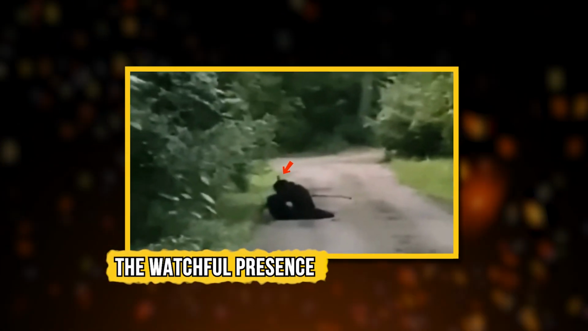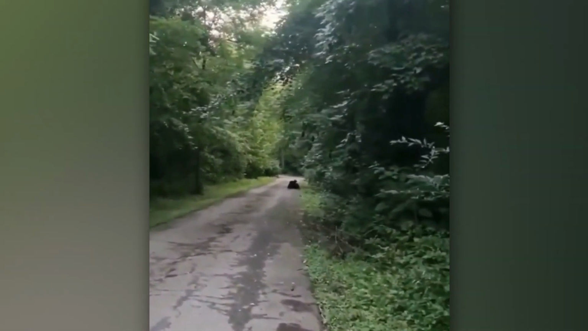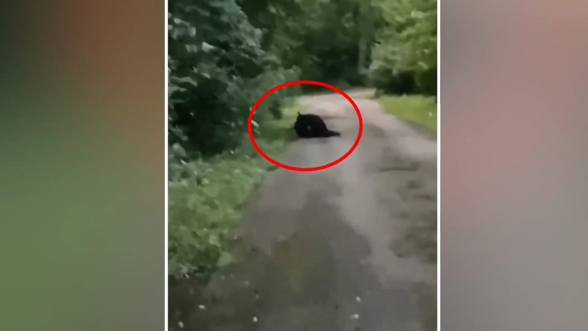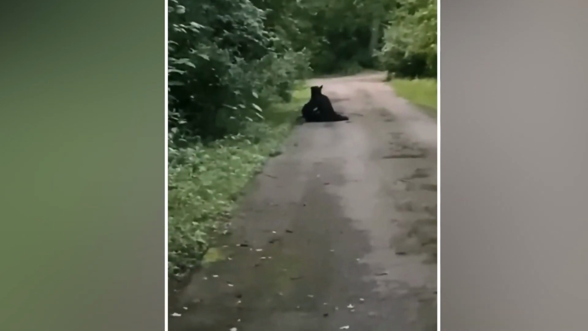The watchful presence. While walking through the woods, a man stumbled upon an unusual sight in the middle of the road in 2018 in Wyoming. There, sitting motionless, was a dark figure with its head bowed between its legs. The creature had horns on its head, adding to its eerie appearance.